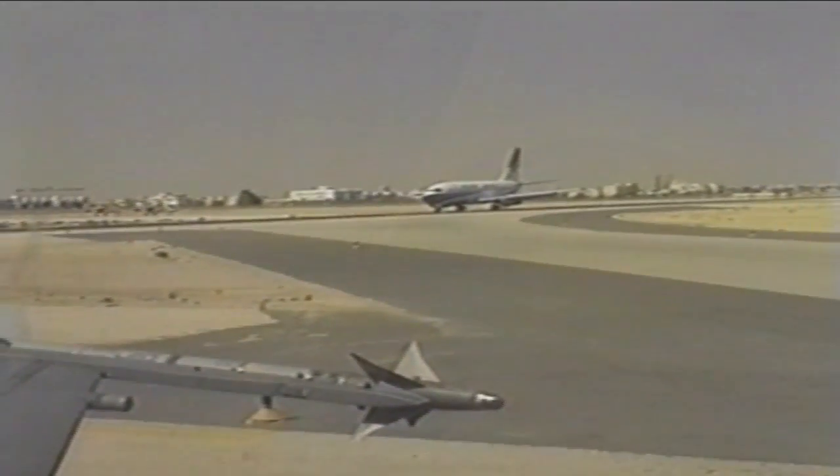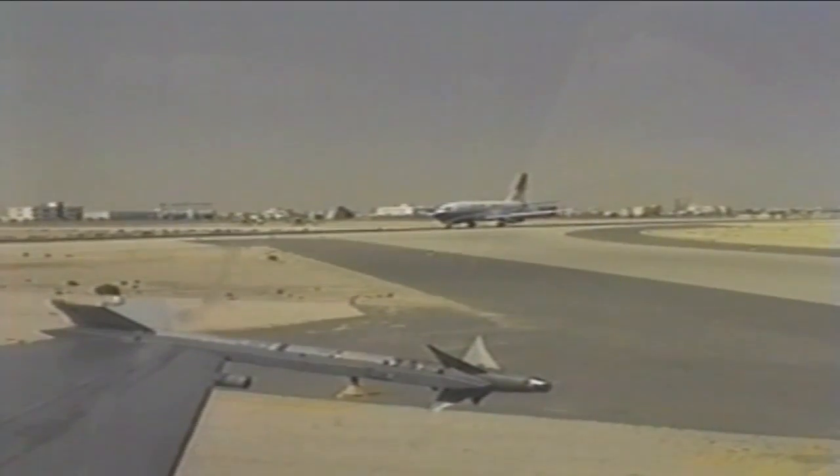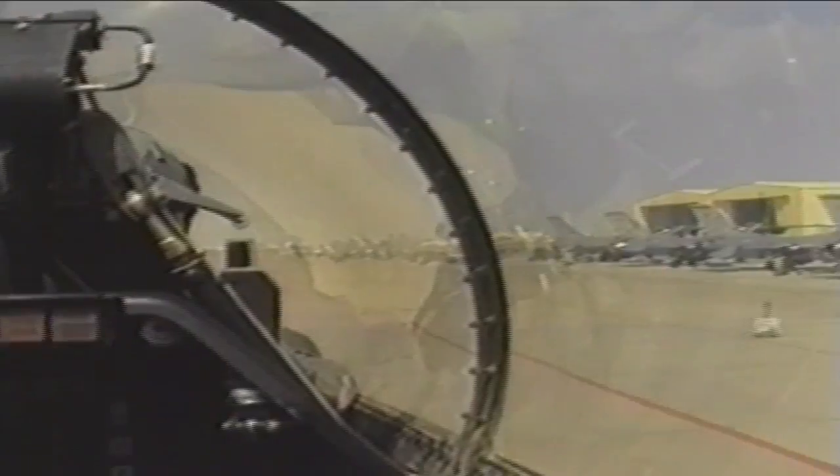Tower, Bang 1 request. Go ahead. Request a taxi here on the sideways taxiway to Mike. Roger, that's approved. Aircraft 7 on line, go fast, 051.